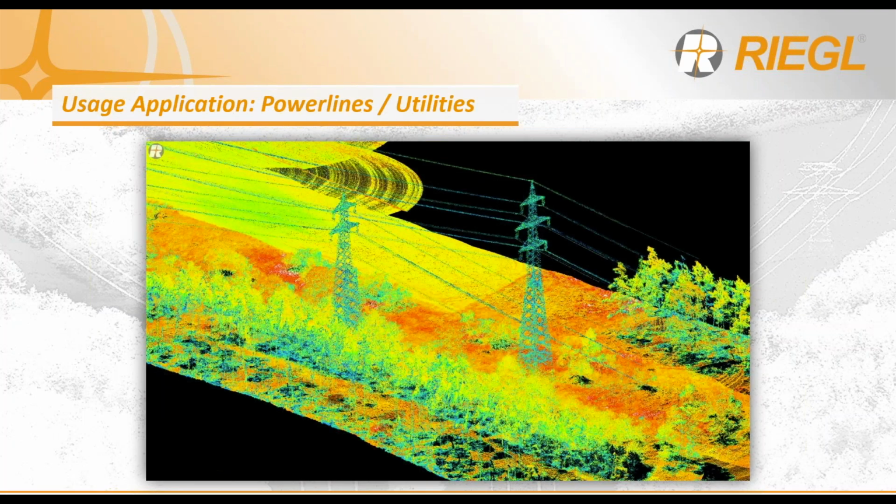Another application would be power lines or utilities. In this environment, by making use of a narrow field of view, offering that concentration of points along the corridor, such as the miniVUX 1DL, it's really ideal for these lightweight payload restrictions as you're flying alongside and not directly over the transmission tower.